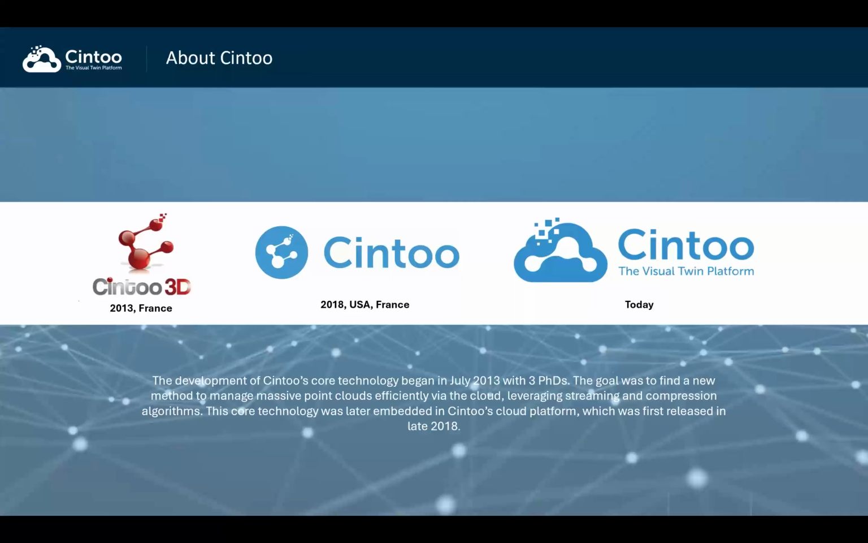So a bit of background about Sintu. Sintu started in 2013 as a result of research to be able to stream large point clouds converted to mesh in the cloud, right? And this translated into the company being set up in 2018 in France and also the US. And today we have expanded our presence. We are around 85 employees. And we have a very powerful solution to help customers work with their reality data.